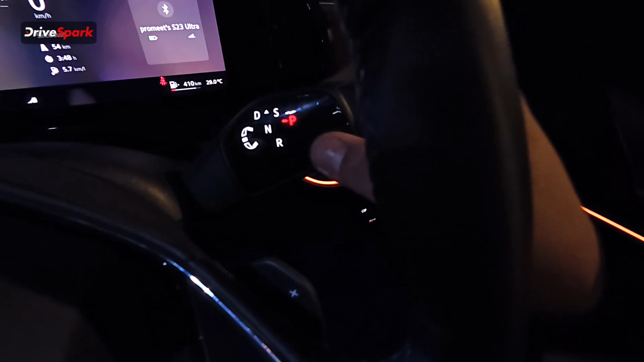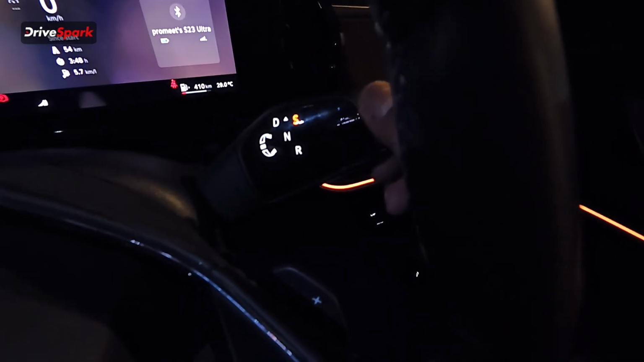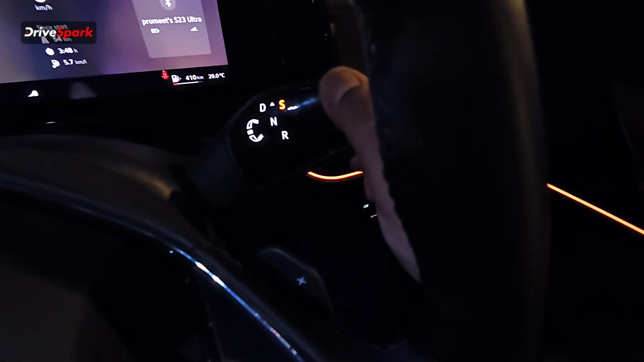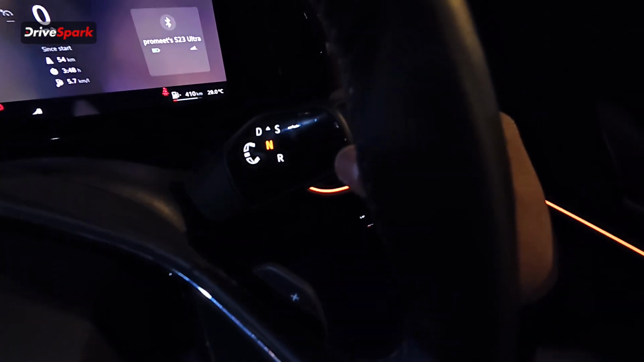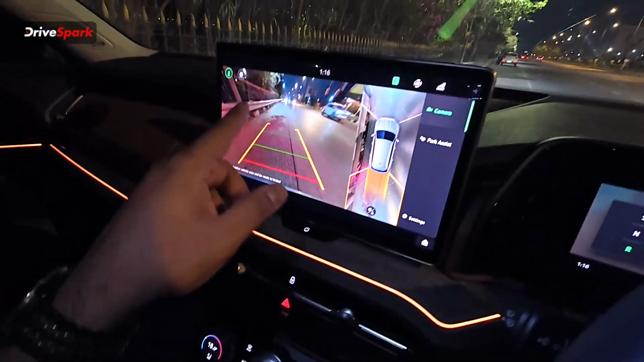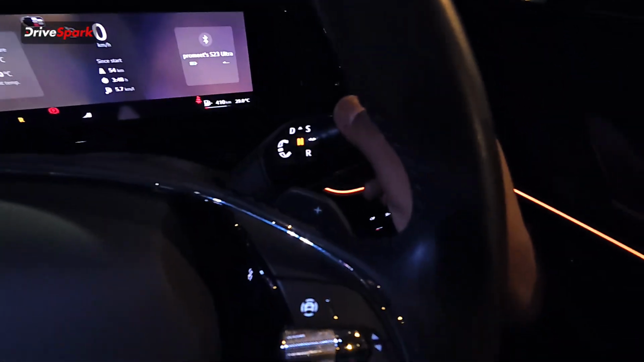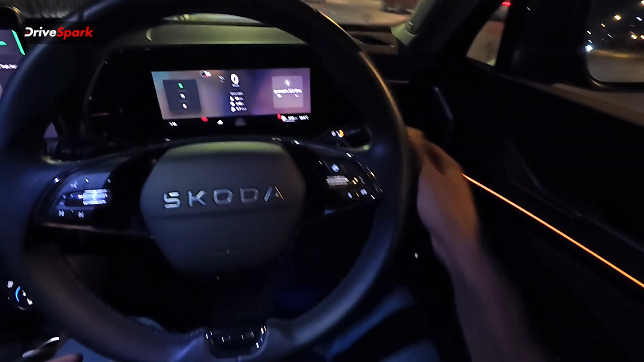And that's your shifter, as I mentioned. So to shift a gear, you just have to either do this, that goes in D, this, the gearbox goes in sport mode. Then again, if you go like this, neutral, and that's your reverse. That's your 360-degree camera, and that's how the view is from behind. You have active guidelines over here. So yeah, let us quickly go to the drive mode.